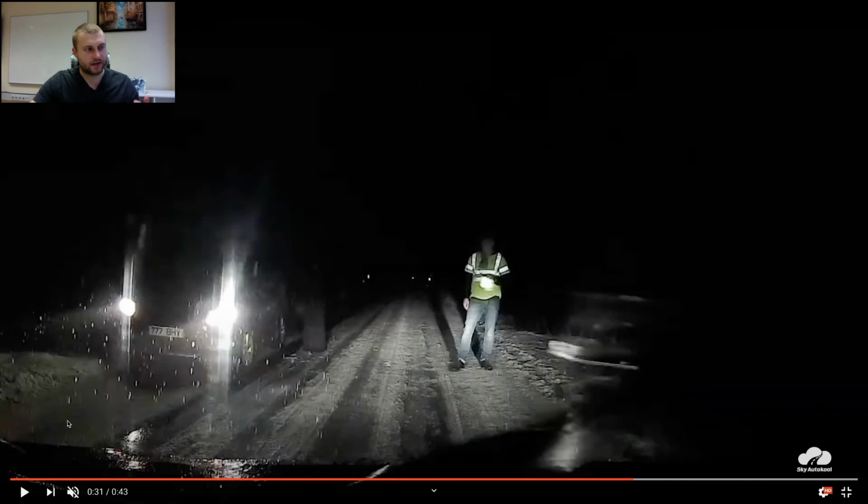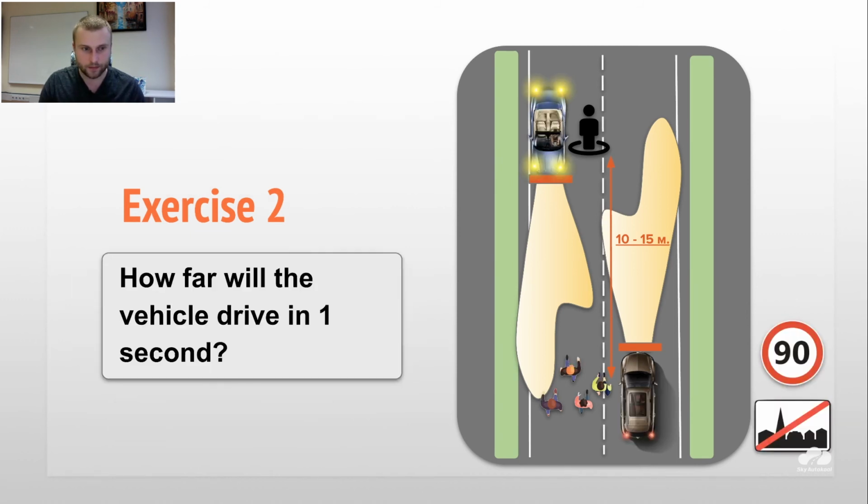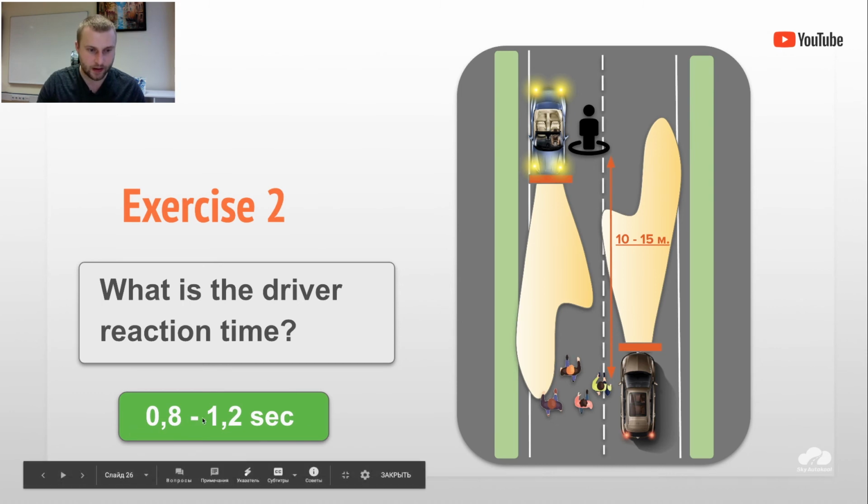And of course, pedestrians who are walking on the left side of the car, they see the person, yeah. Earlier in the car, it's kind of more difficult to see it, and also this car is blinding us. Yeah, driver reaction time 0.8 to 1.2 seconds. Usually between this we have like 10 or 15 meters. For 1 second, for example, we pass 50. Not for 1 second, for this range of seconds.